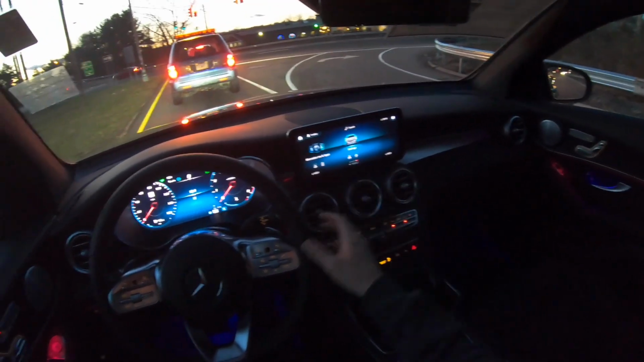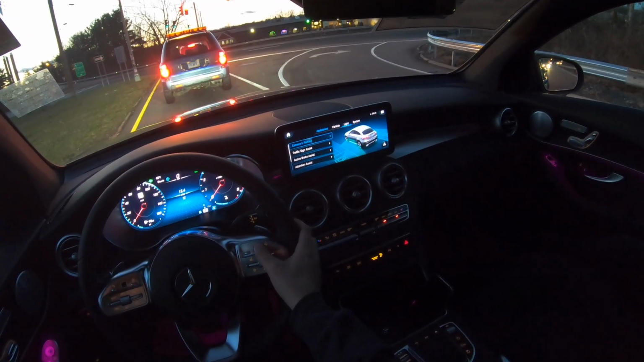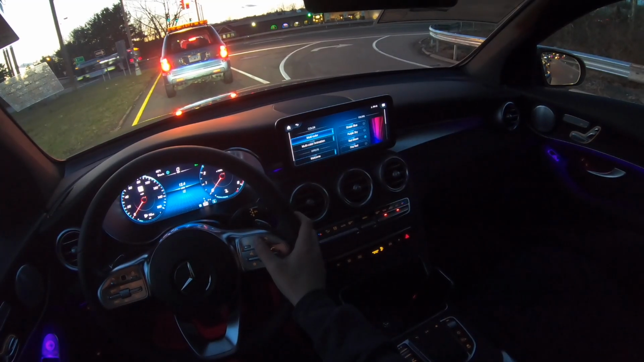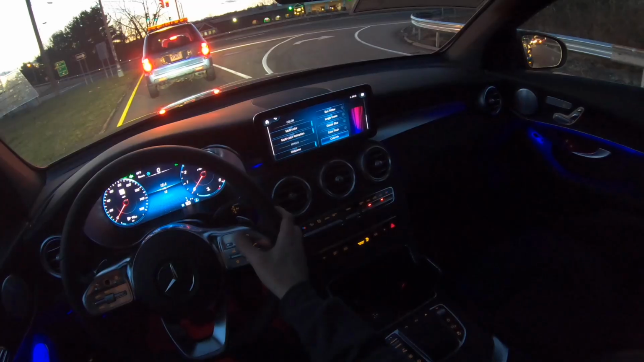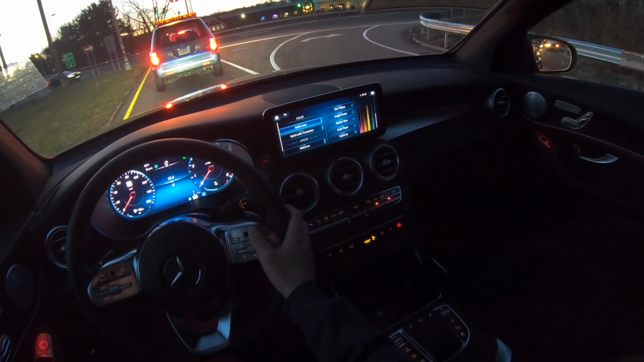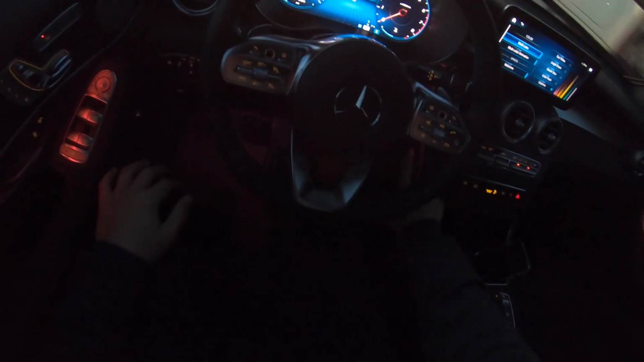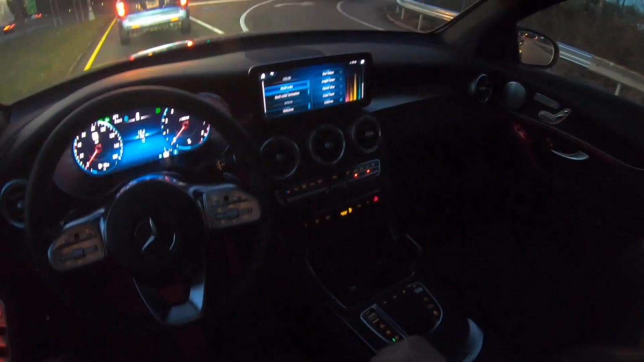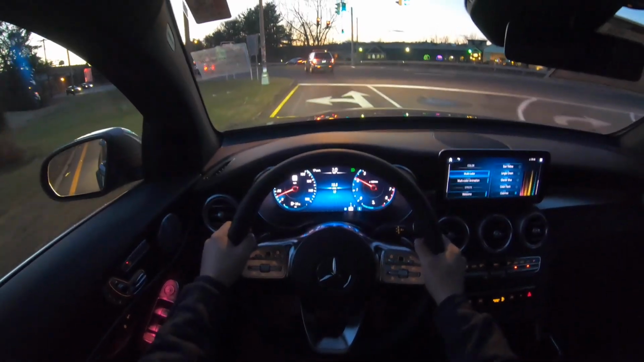And of course you could change the lights if you want to. Let's go ahead and change the lights, ambient lighting, colors. Let's go ahead and put color mix. I'm noticing that the lights right here around the middle console, they're not as bright. I'm not sure if you could adjust it, but around the doors and right here on the sides, it's actually nice and bright.